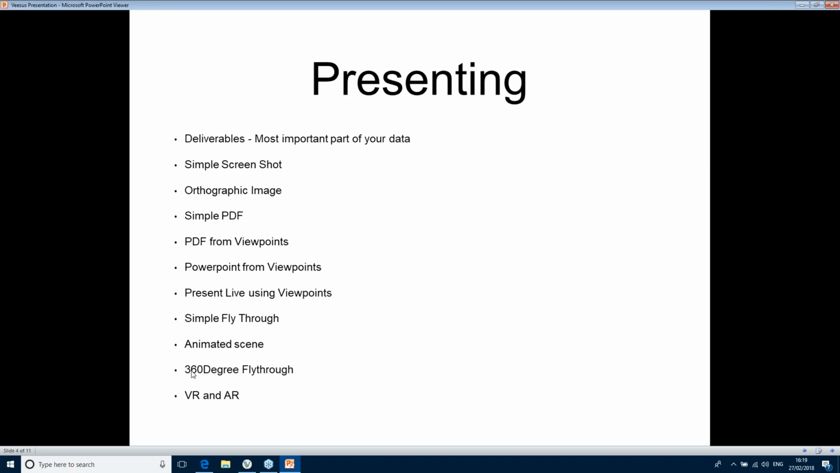You can make a 360-degree panoramic walkthrough, where you're fixed to a trajectory, and you can have a look around and see what's what through a scene. And of course, the top end of presenting this information to people is VR and augmented reality as well. It'll be interesting to see where that goes in the future. But right now, most of these things are used in one way or another by a number of the police forces that I know use the software.